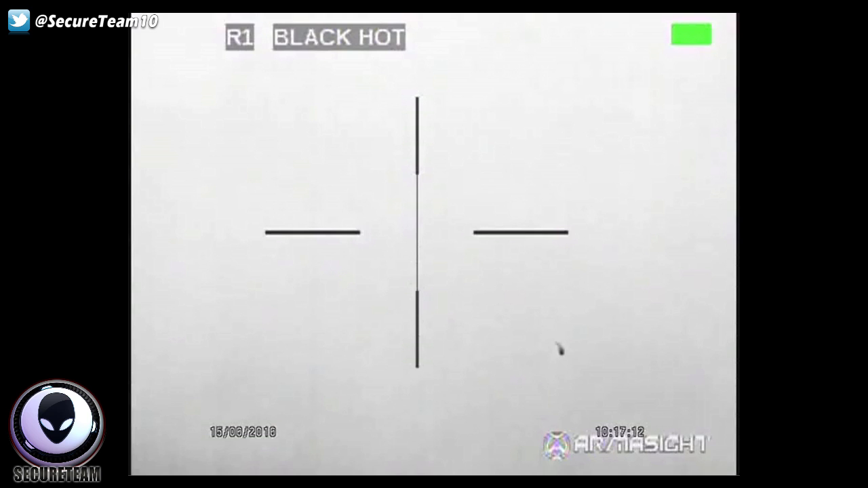Now, what you're going to see here, just to give you some background, is a thermal video. So basically, this was shot at night, and what a thermal video does is detect things that give off heat. So the footage will kind of look like it's from daytime, but this is actually at night. So what he was recording, he couldn't actually see other than through the camera.